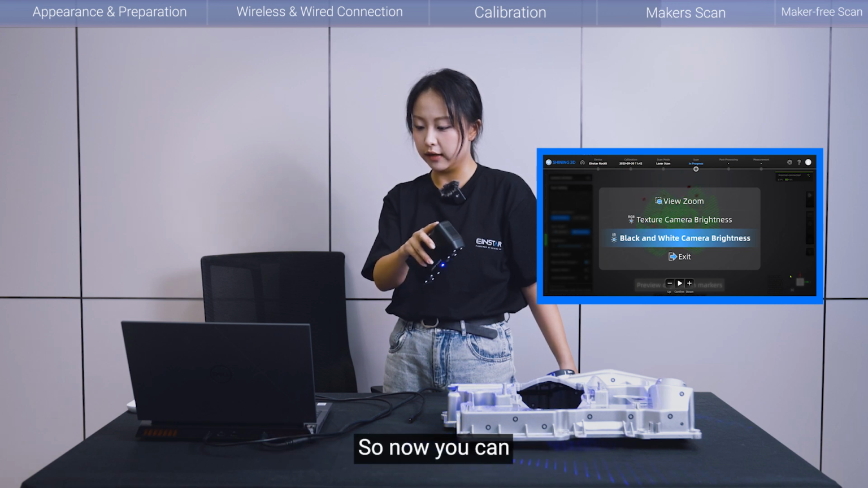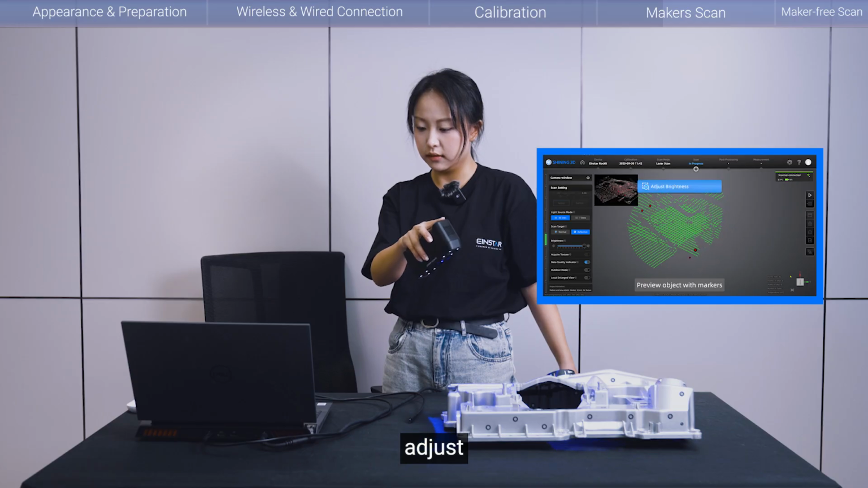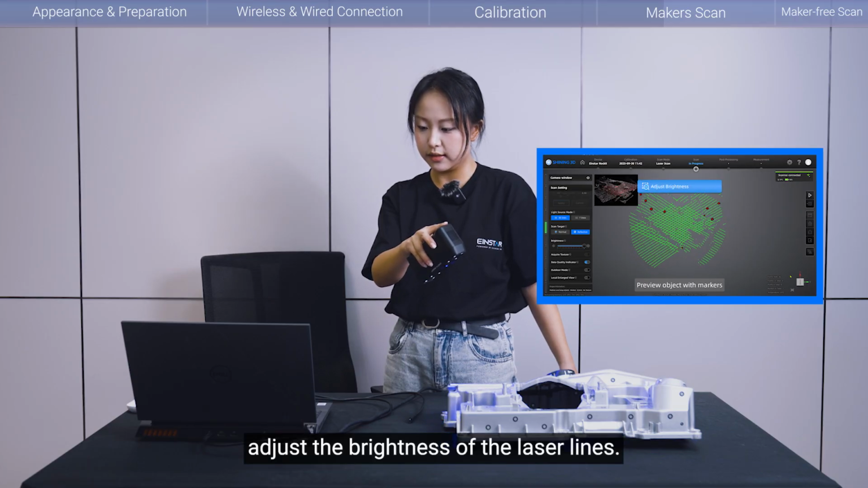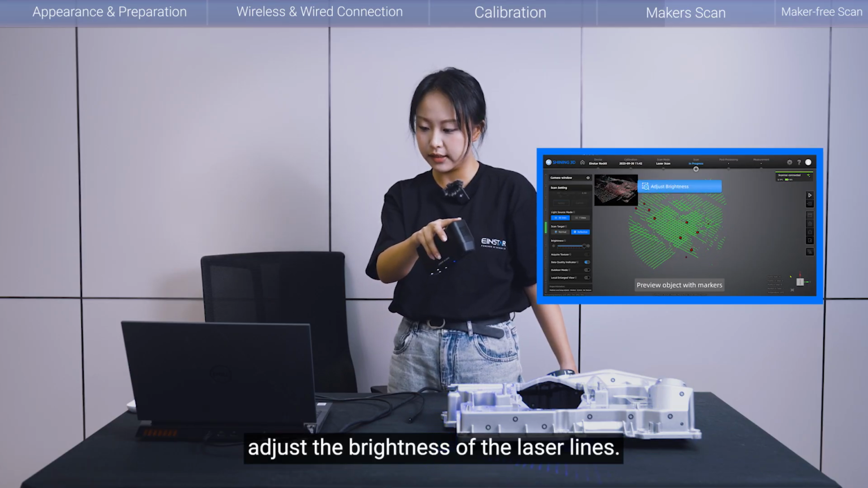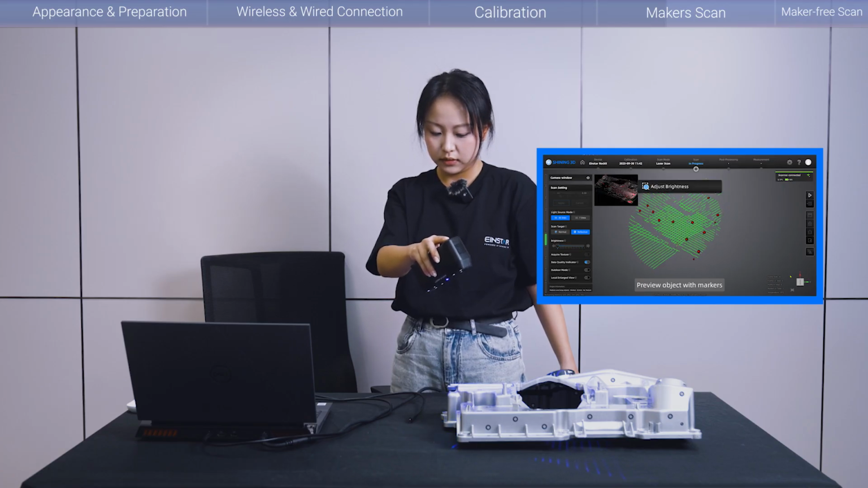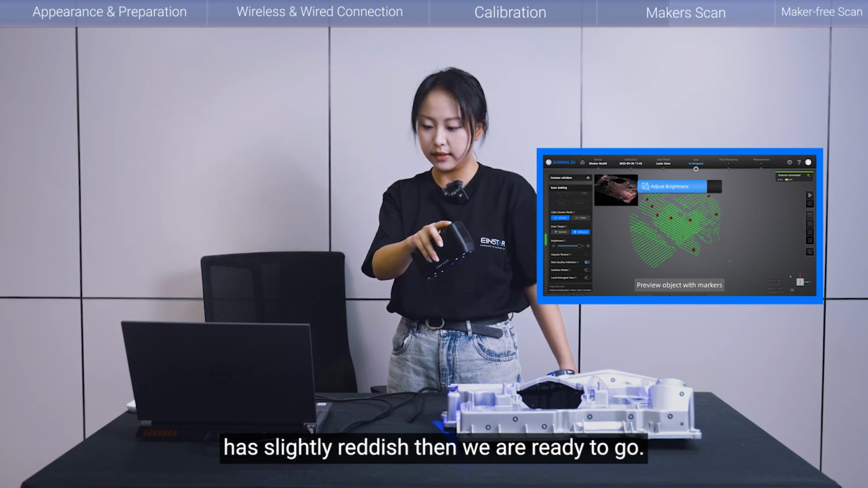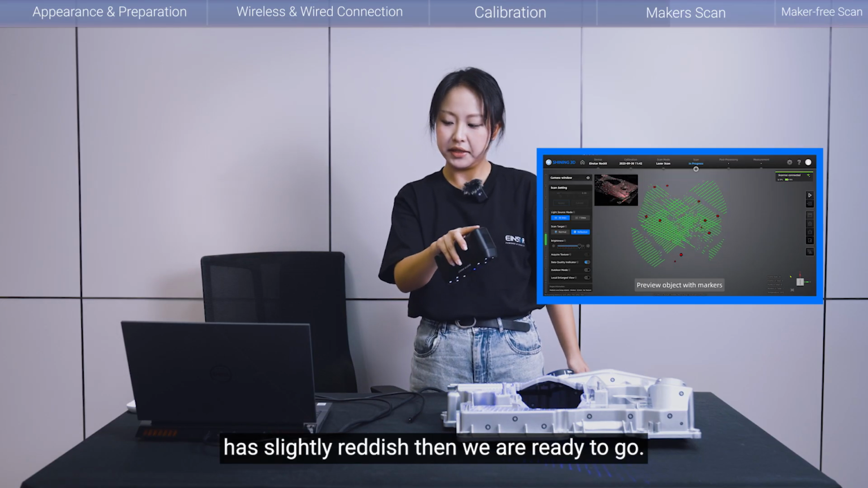So now you can adjust the light, adjust the brightness of the laser lines, until the preview window is slightly reddish, then we are ready to go.